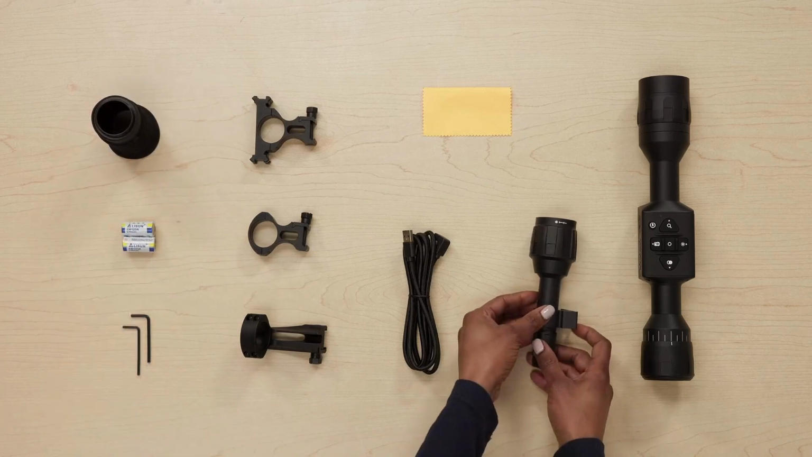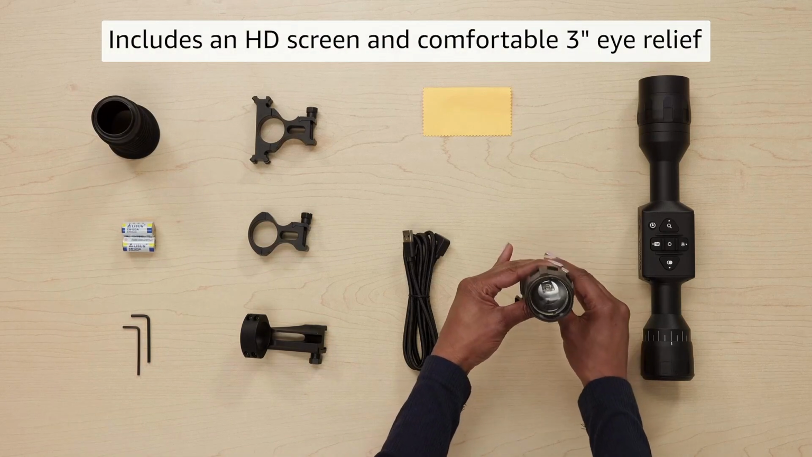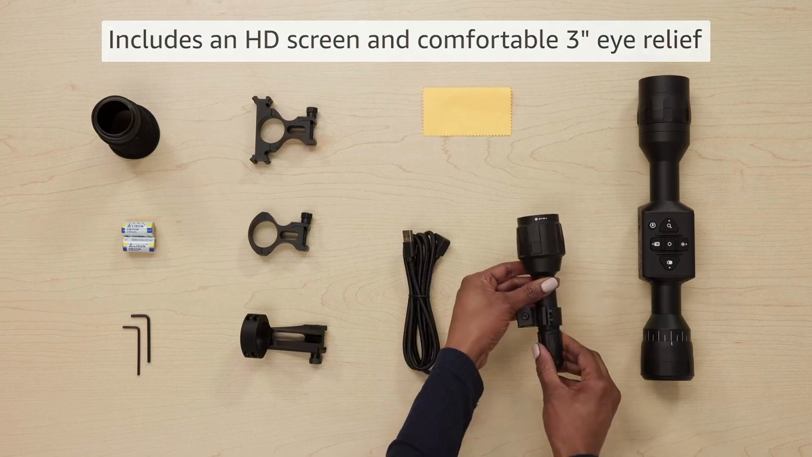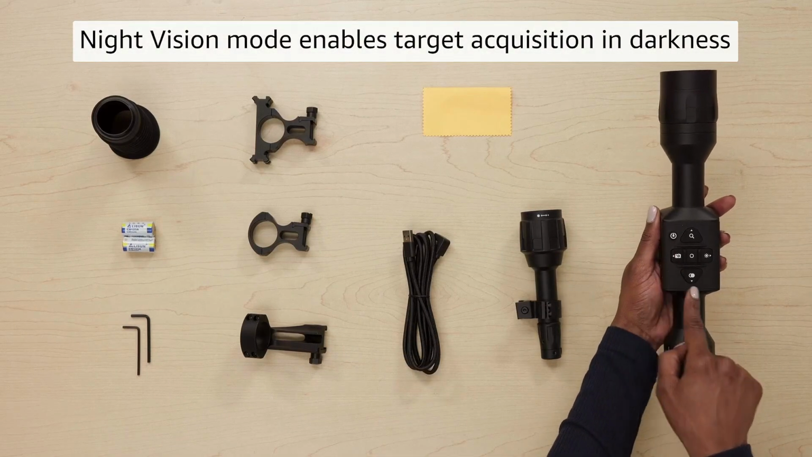Here's the kicker: night vision relies on light. So, when there's absolutely no light, like a cloudy night or dense forest, it can struggle. You'll just be staring into a blank screen.